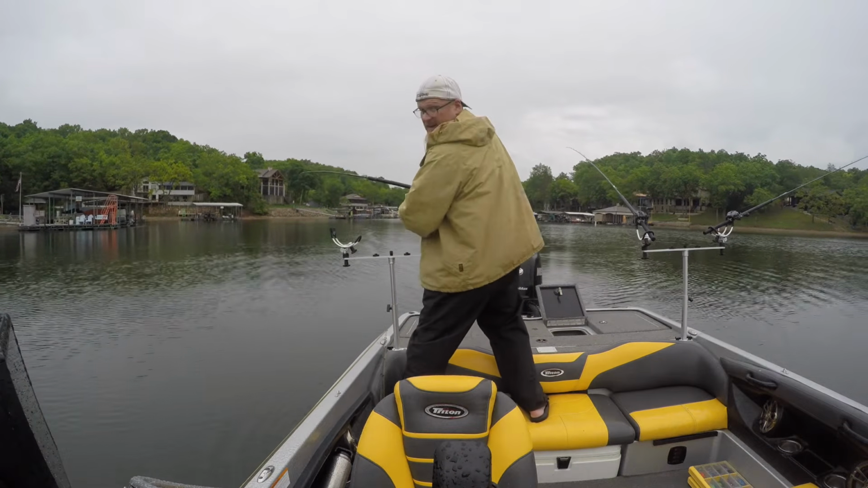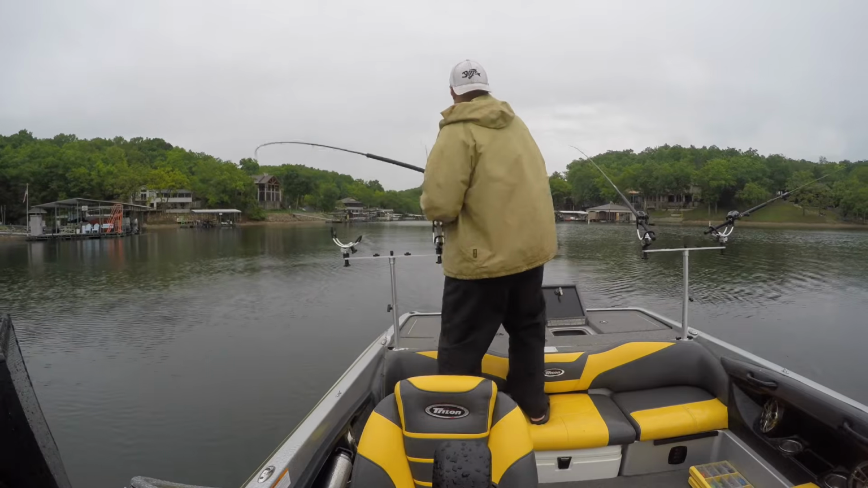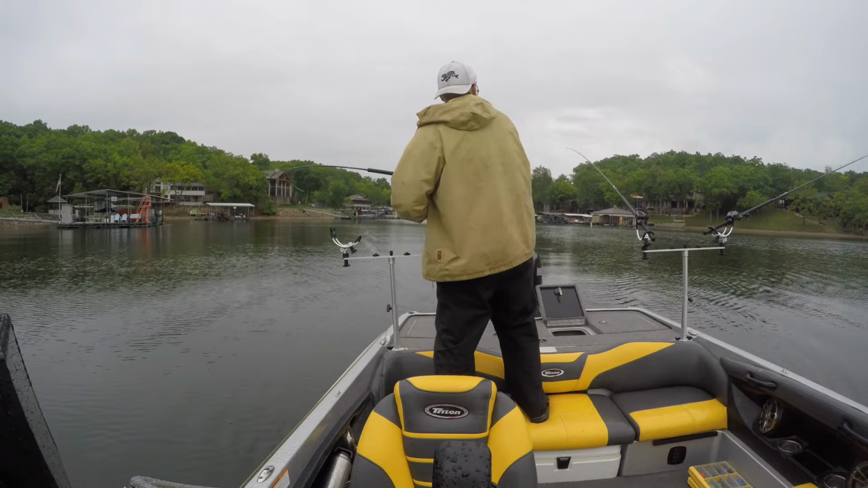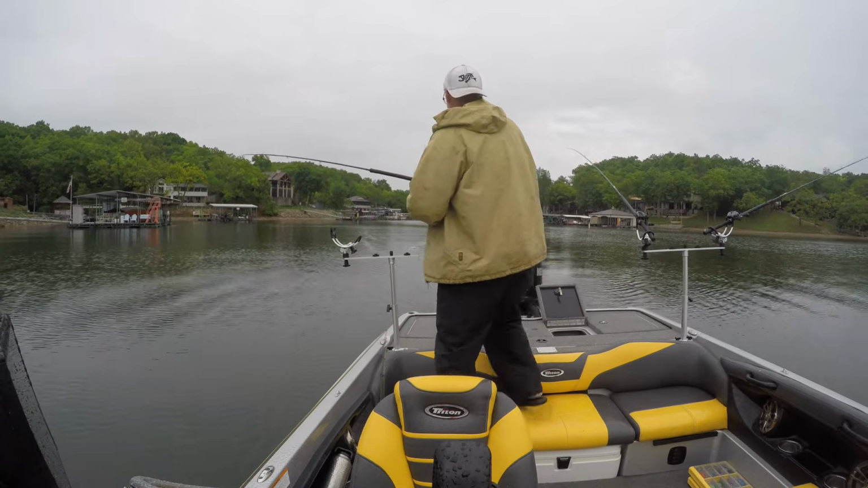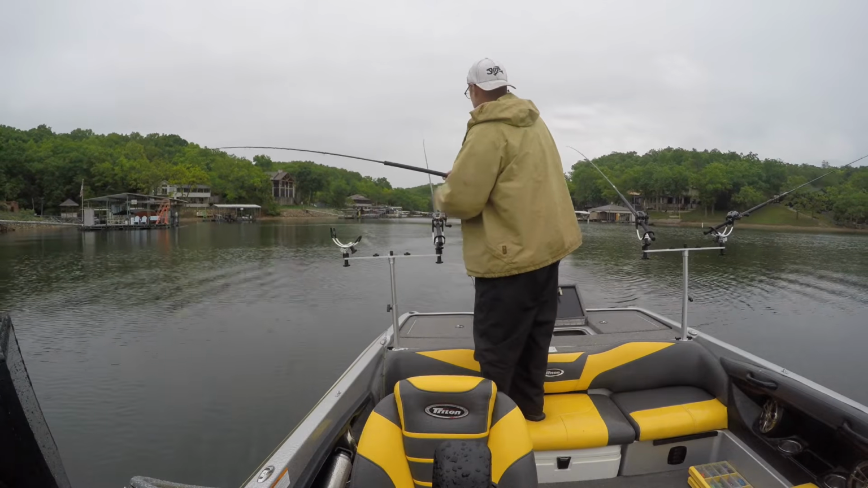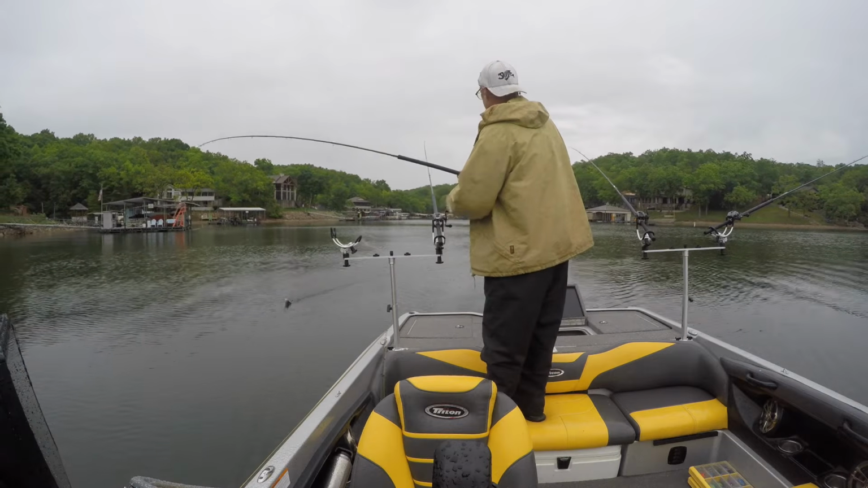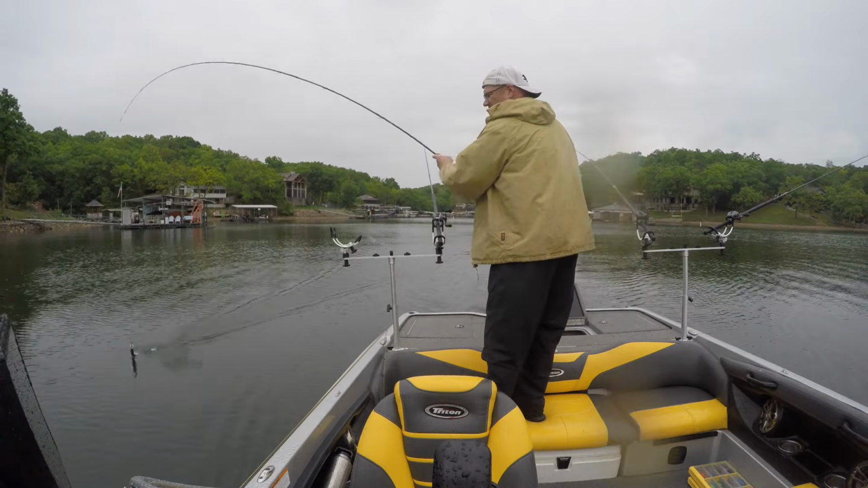That's something good there. Not sure what we got, but he's good. Come on. Good crappie. Are you just pulling? One or the other.